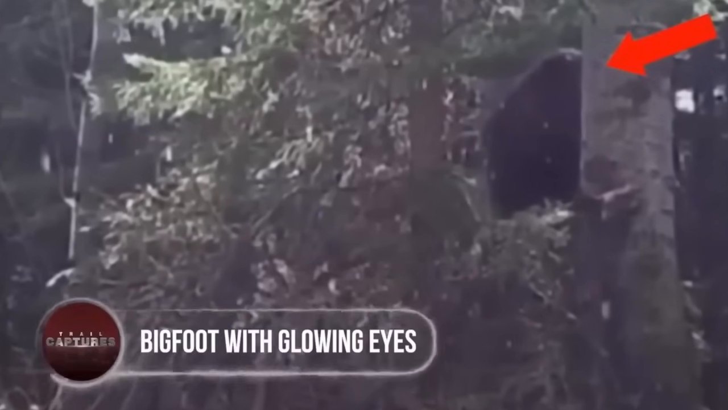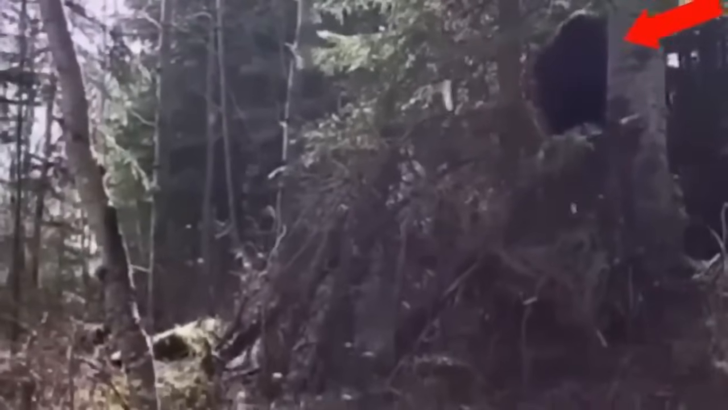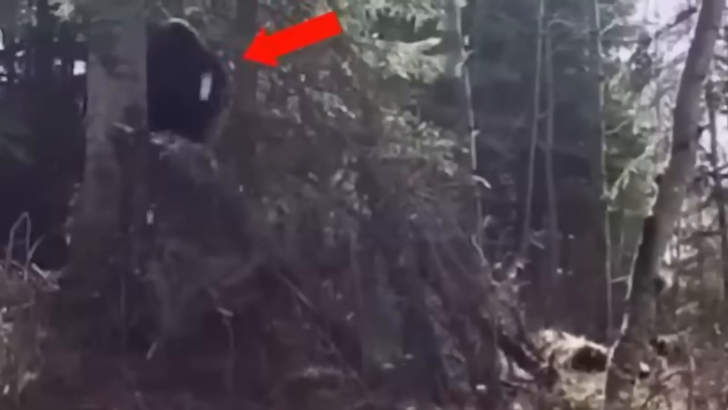Bigfoot with glowing eyes. Maybe this Bigfoot was just showing off its sparkling eyes. A TikToker, while out in the Canadian woods for a video, had a close call with this giant gorilla-like creature with exceptionally bright eyes. At first, it was thought to be some gorilla, until it came closer while passing by. Being caught in fear and confusion, he decided to film the incident.